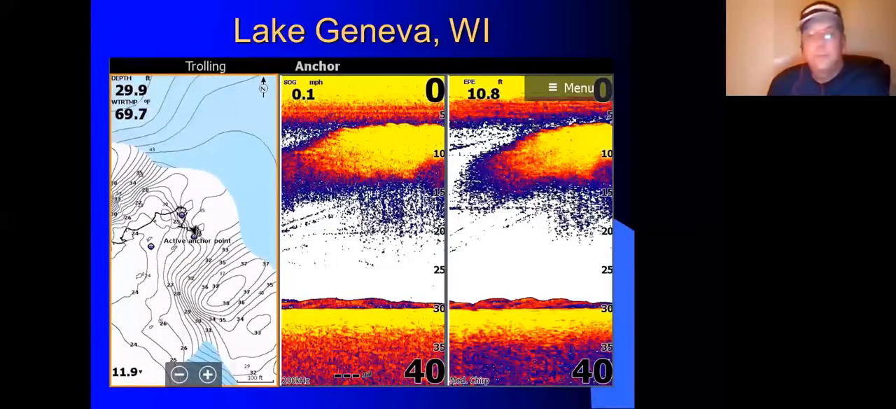Here's another one where it's riding on top of it. The white area is showing me the area that I'm actually mapping. A key thing with fishing for predators: these big balls here, those are bait fish, and that is why these smallmouth are sitting here.